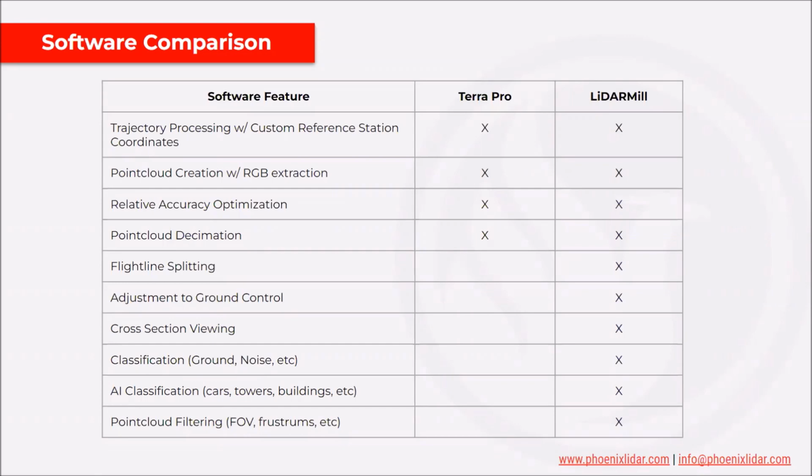But one important thing about LiDARMill is that you can actually classify your ground profile and remove that vegetation and see your ground profile. And you can also classify noise. So you can do those basic classification routines within LiDARMill, but you can also do very advanced classification routines using our AI classification. So you can classify cars, transmission towers, buildings, transmission lines. A large variety of classifications can be automatically extracted from your point cloud, which is really useful.